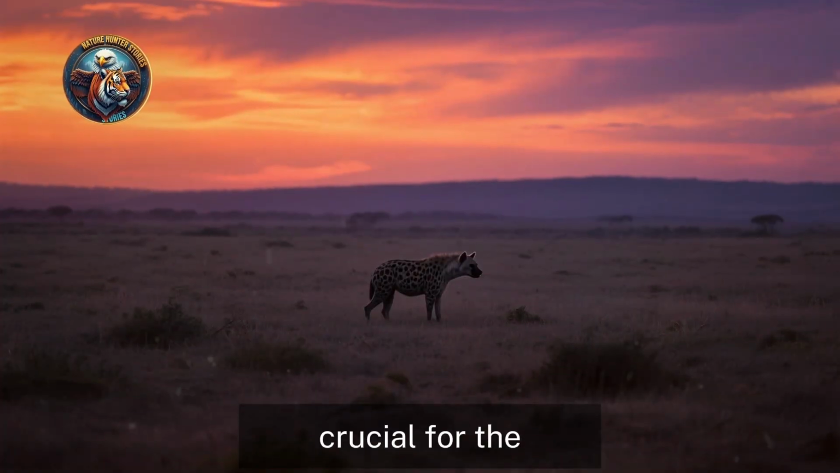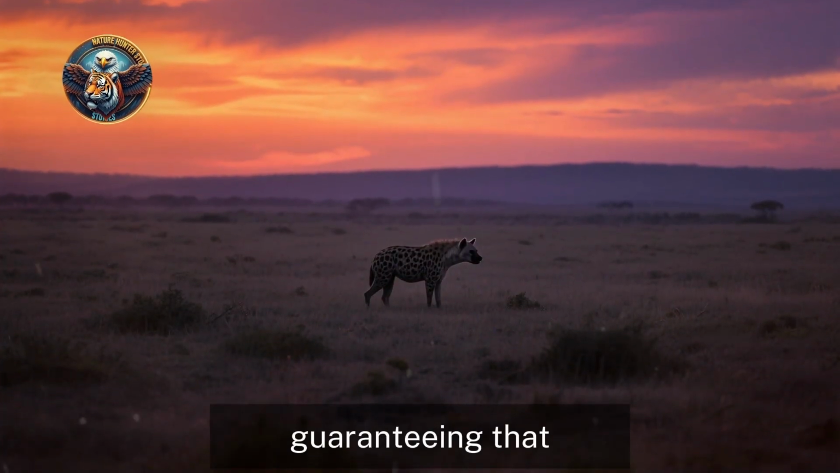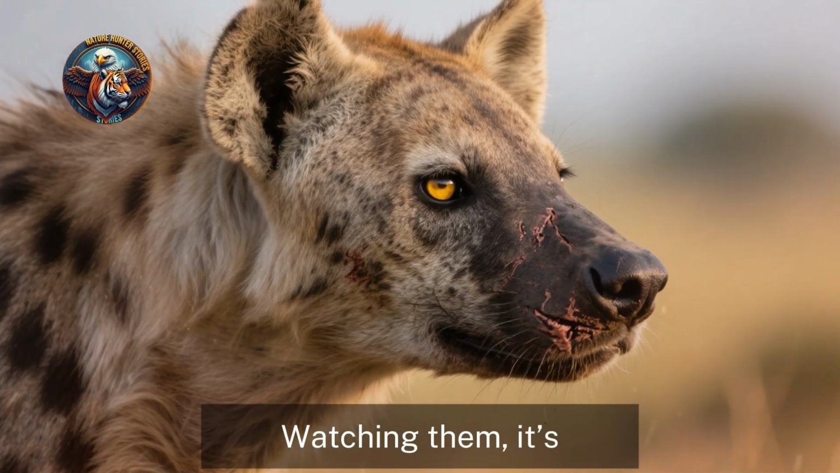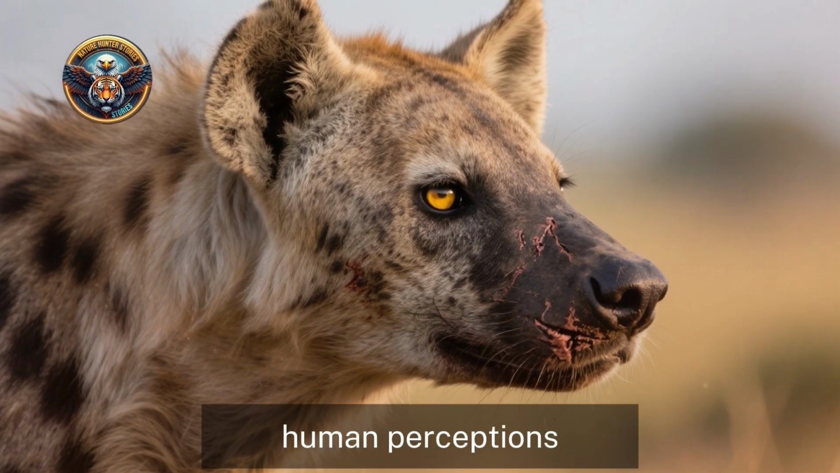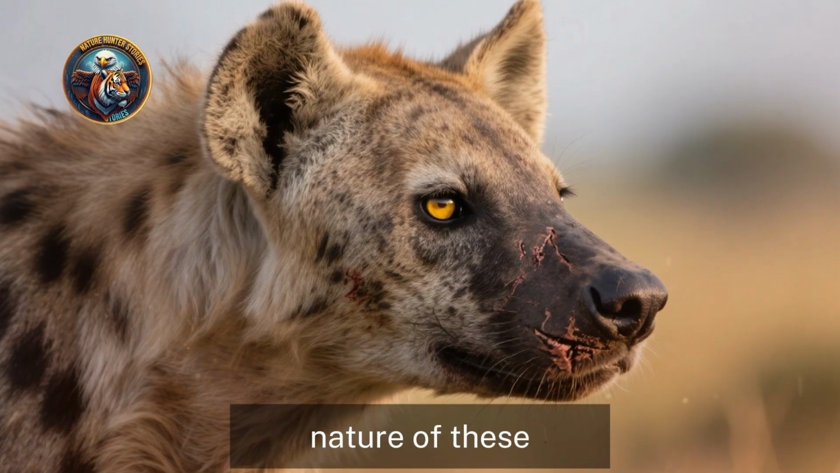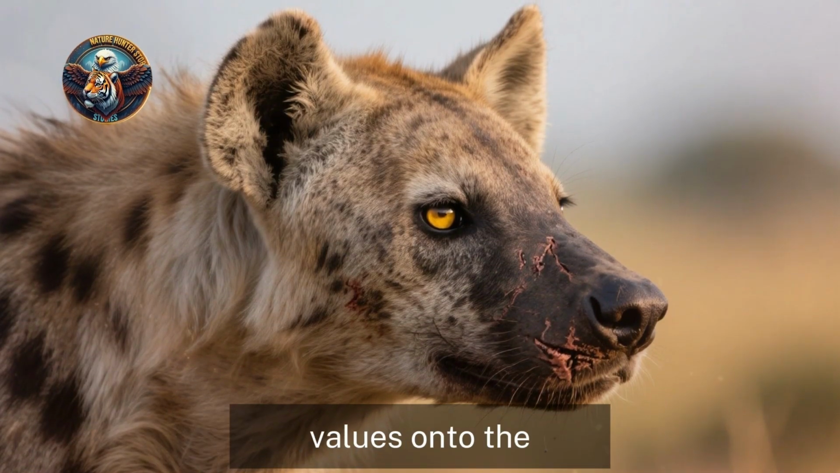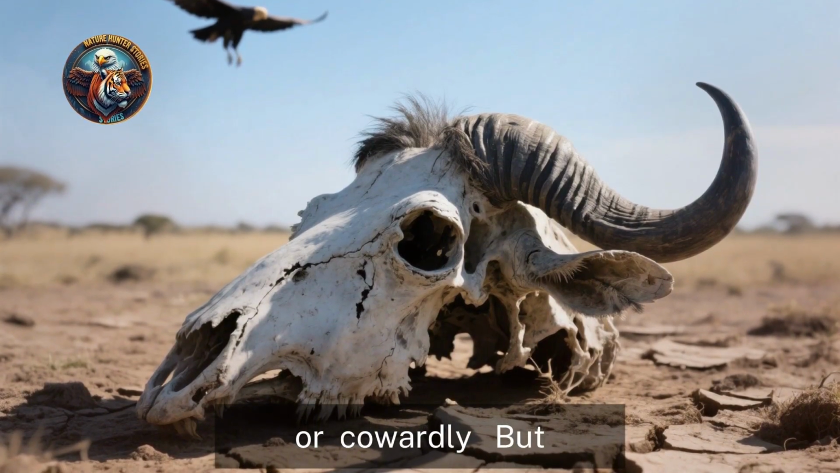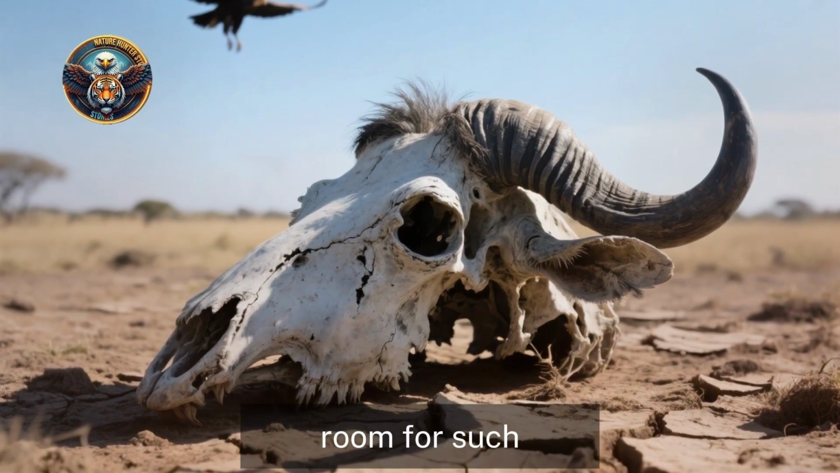Watching them, it's clear that our human perceptions often fail to capture the true nature of these animals. We project our own values onto the wild, labeling animals as noble or cowardly. But the savannah has no room for such judgments. Here, there is only life and death, efficiency and survival.